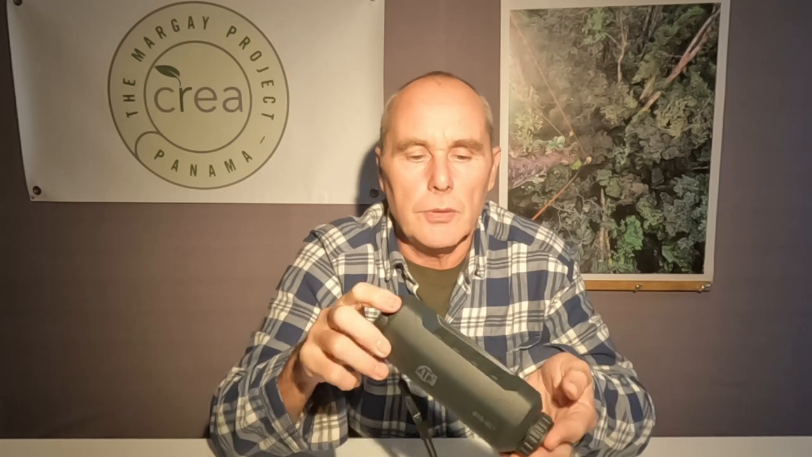So the second big pro of thermal monoculars is their size. They're very compact. They're quite robust. You can pop them in your pocket, you can pop them in a rucksack, you can have them in the glove box of your car. Obviously they're quick to turn on, scan around and see what you can see.